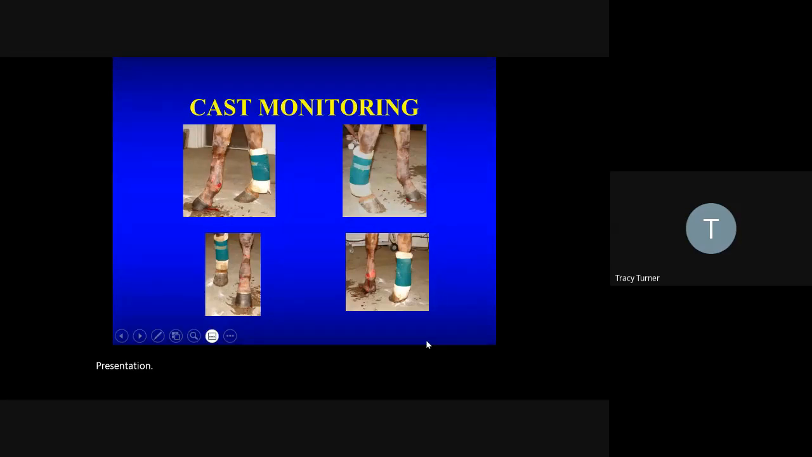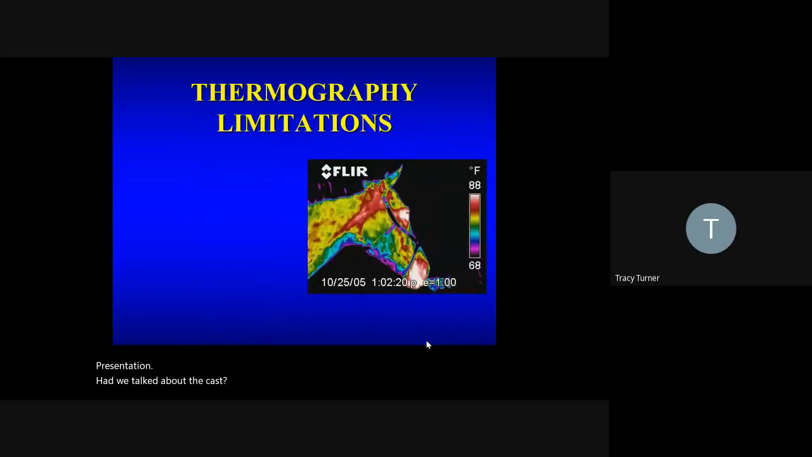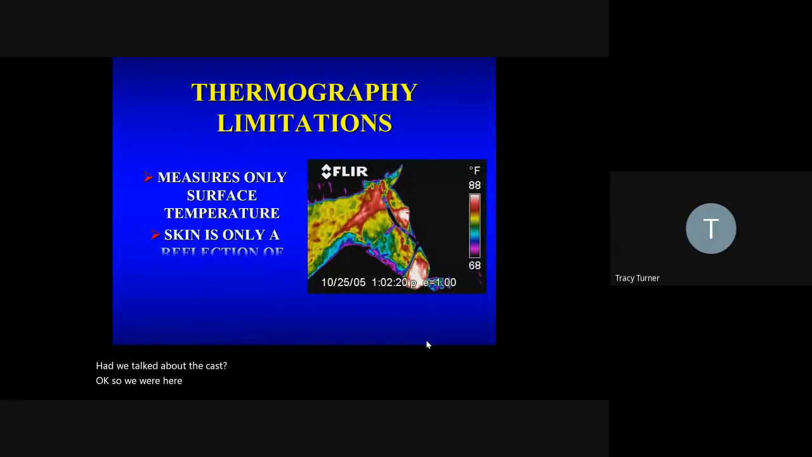Had we talked about the CAS? Yep. Okay, so we were here talking about just limitations.